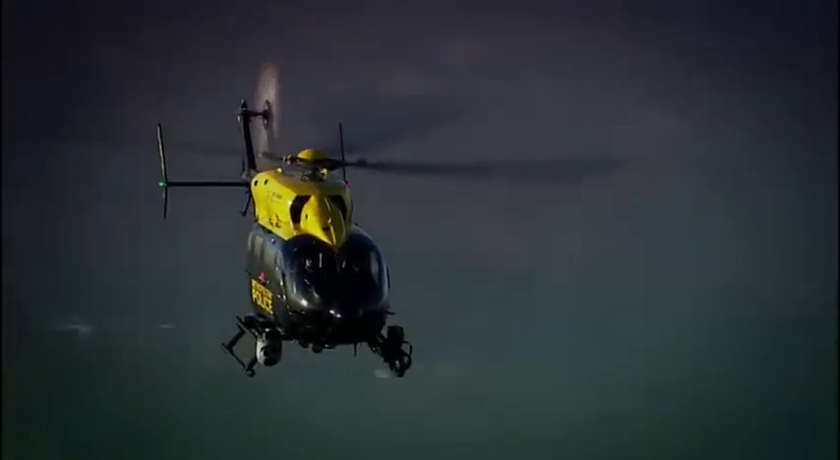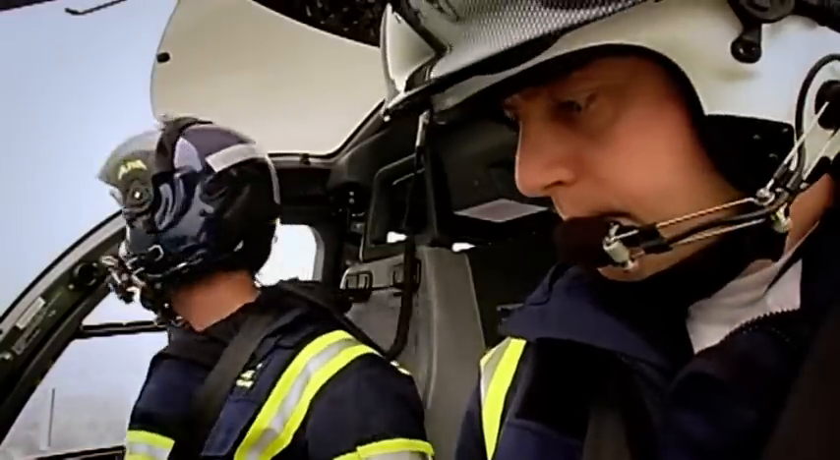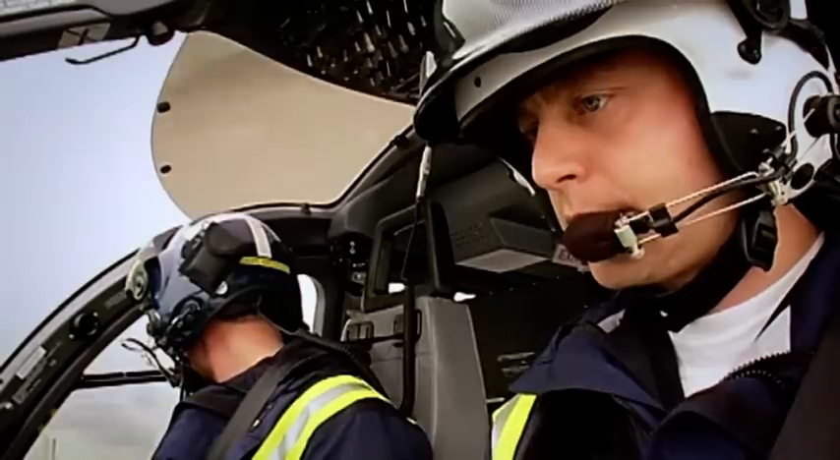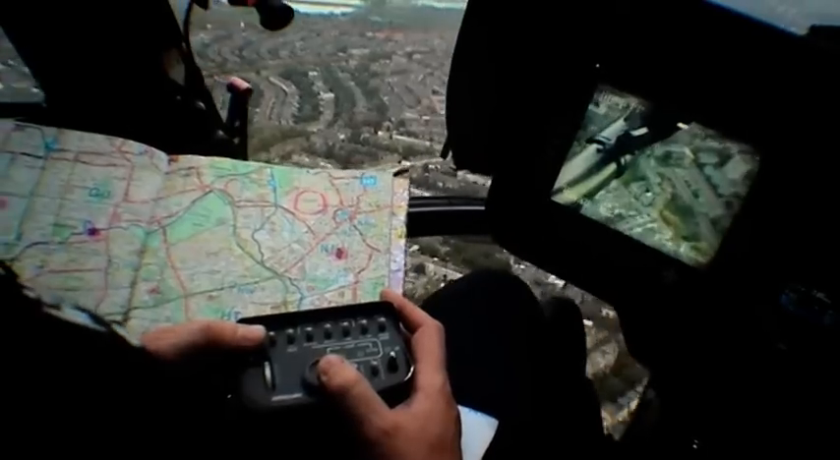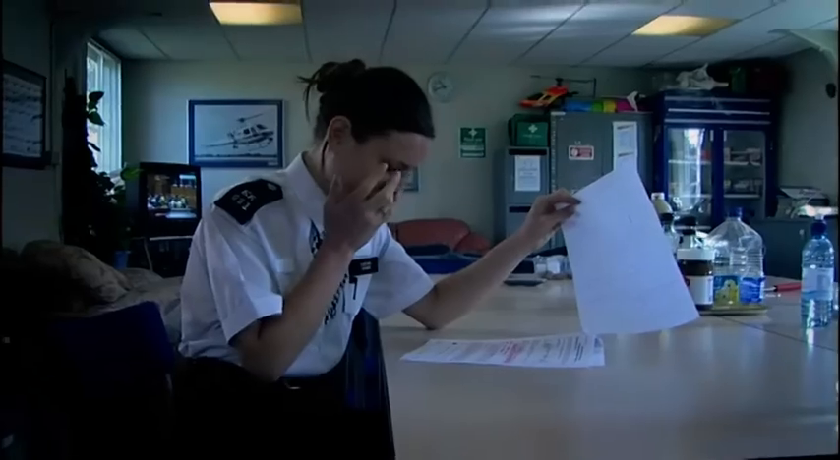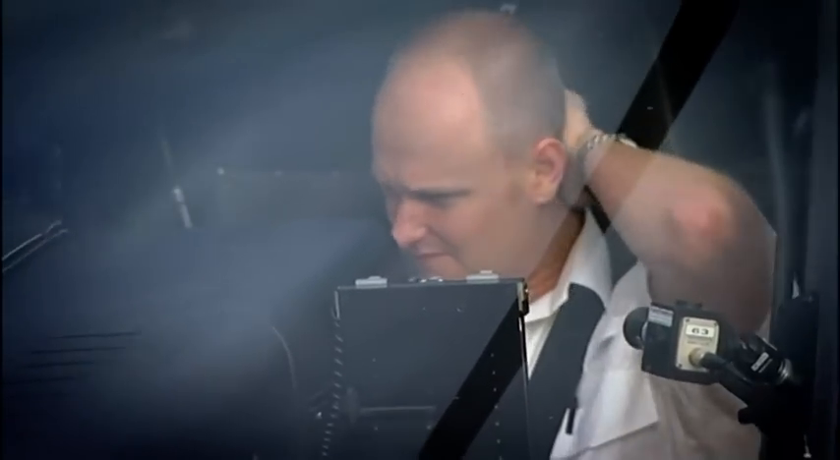Meanwhile, a second helicopter, call sign India 99, is out on patrol over East London. But things are quiet. That's an offence down there, look, 4 o'clock, that pink Micra. Oh dear, hairdressers. In the front observer position is PC Banning, a rookie. 12 months ago, he was being given the once-over. The actual process of selection is extremely stressful. I particularly hated it. You can see the sweat beads, you can see them panicking. But it is worthwhile, and now the sense of achievement that I've got now being part of the team up here is immense.